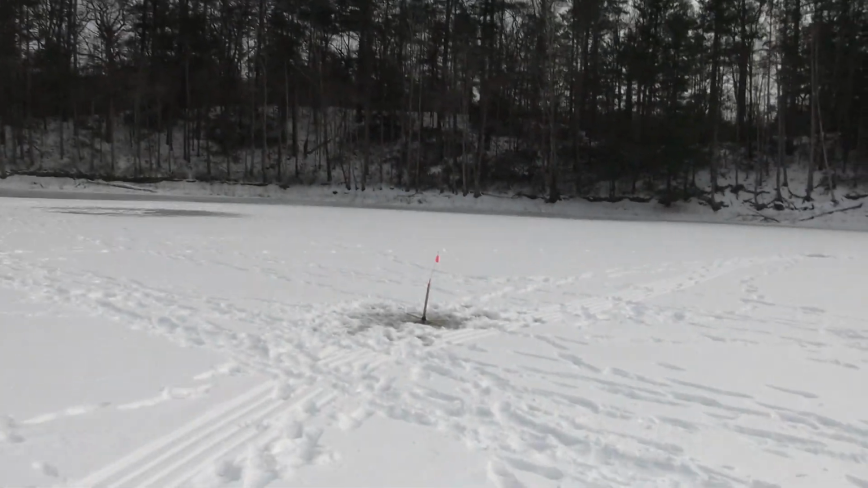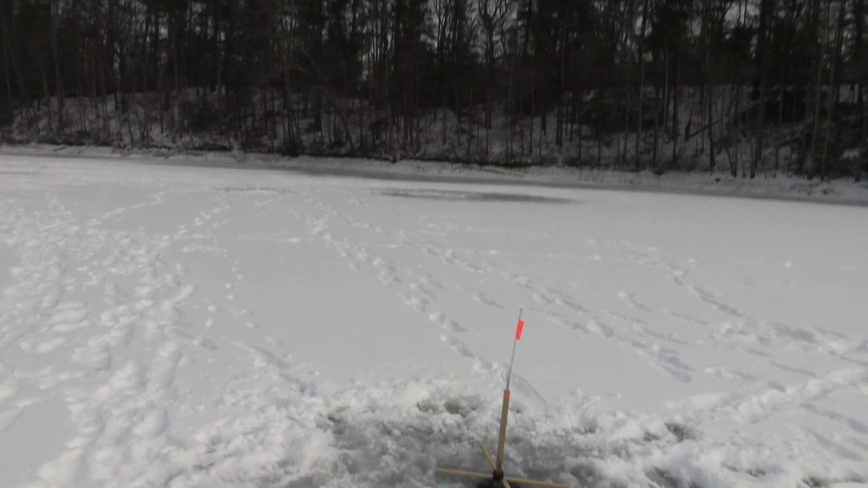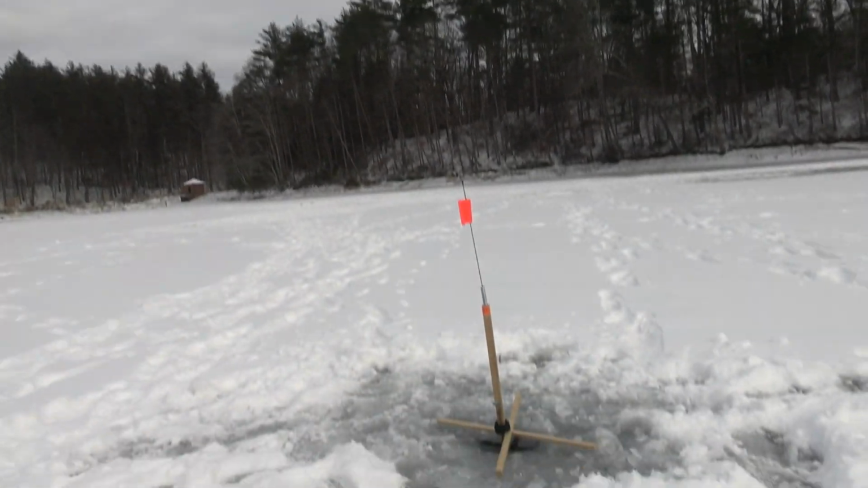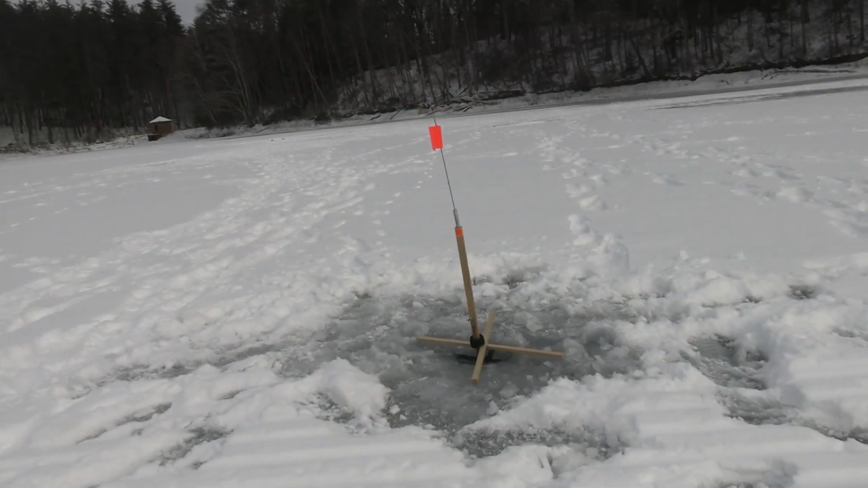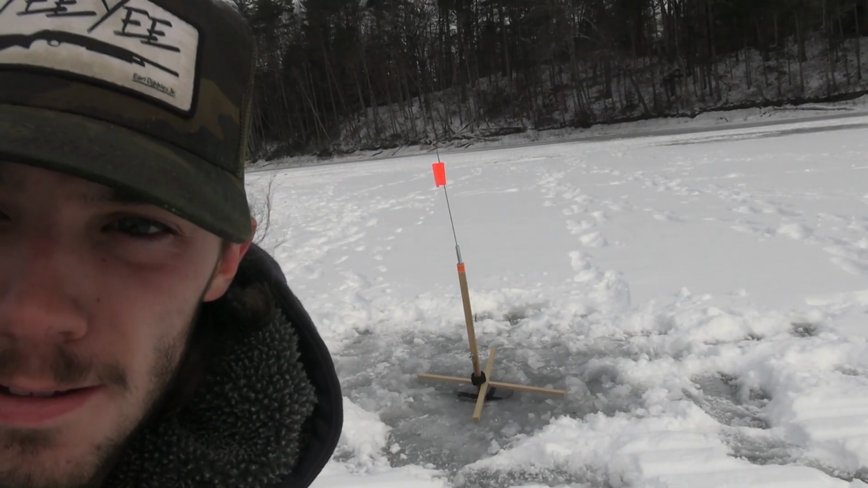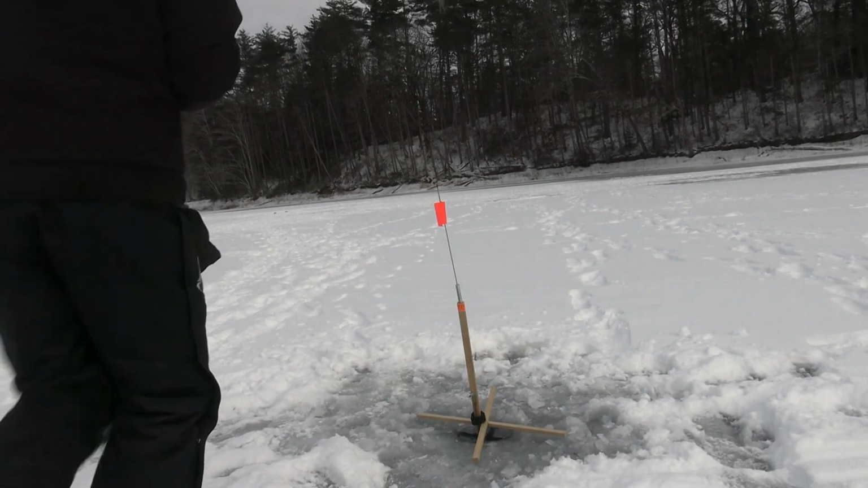Well, ladies and gentlemen, we got our first flag. It's definitely spinning. Let's make sure you guys can see. Yep, that is recording.